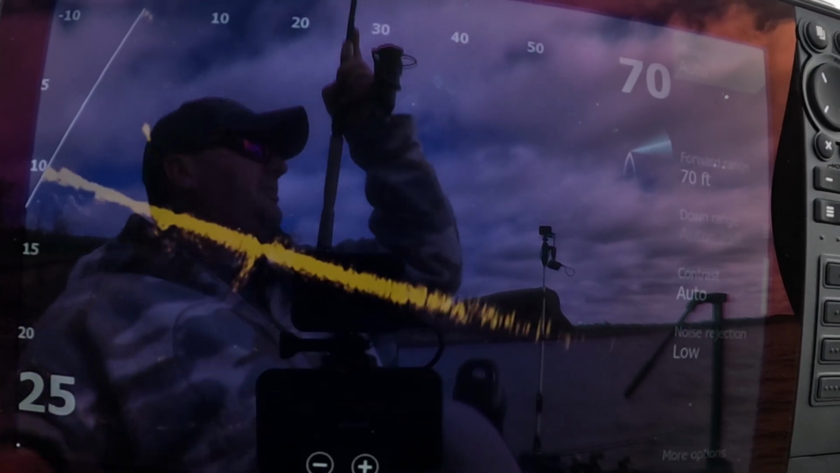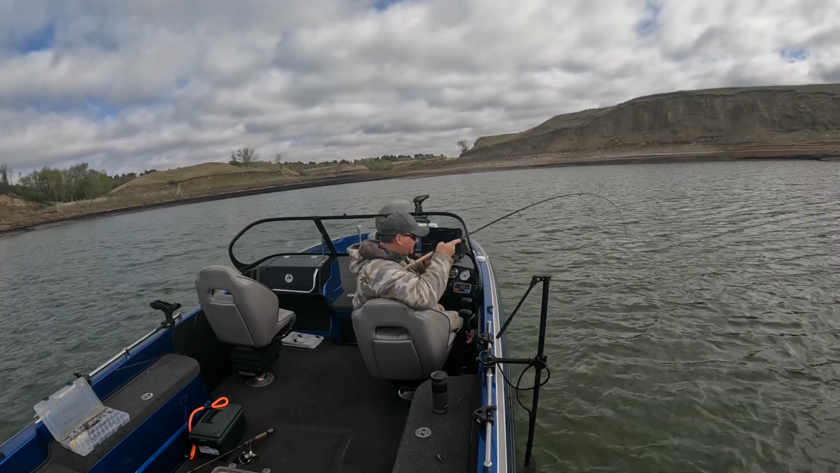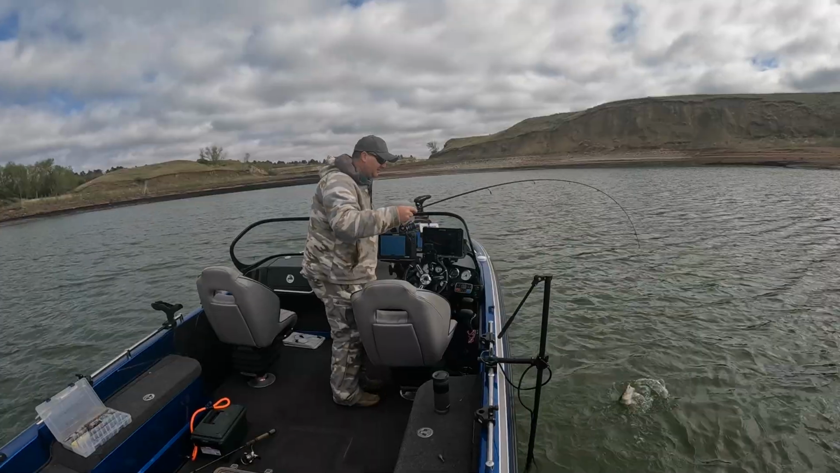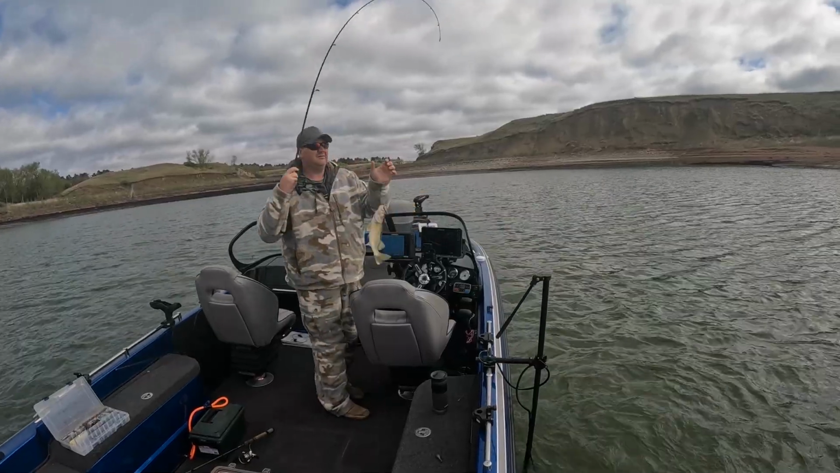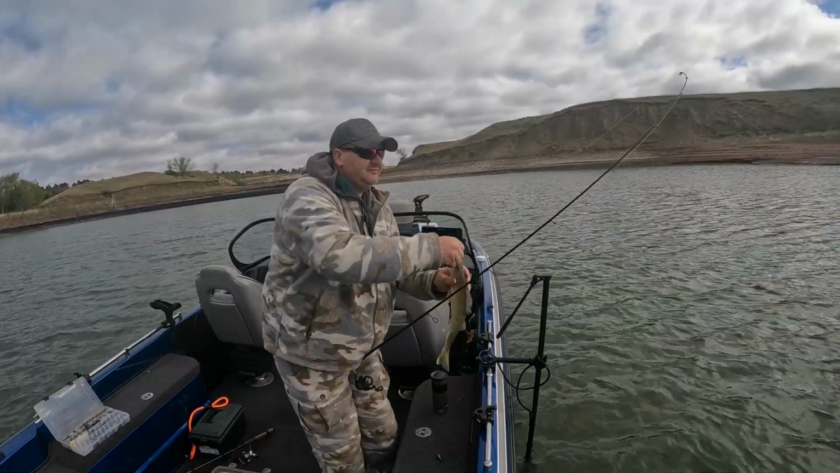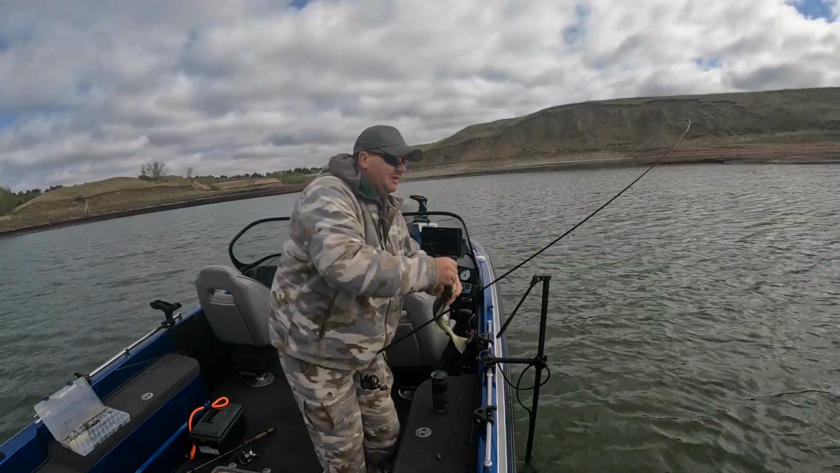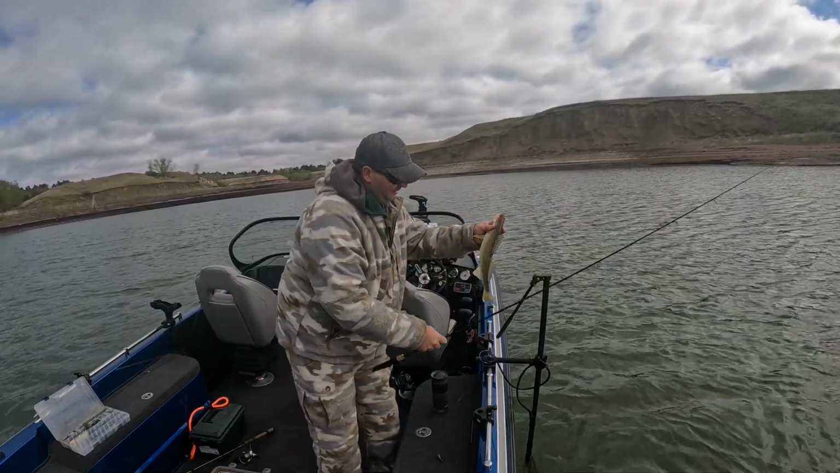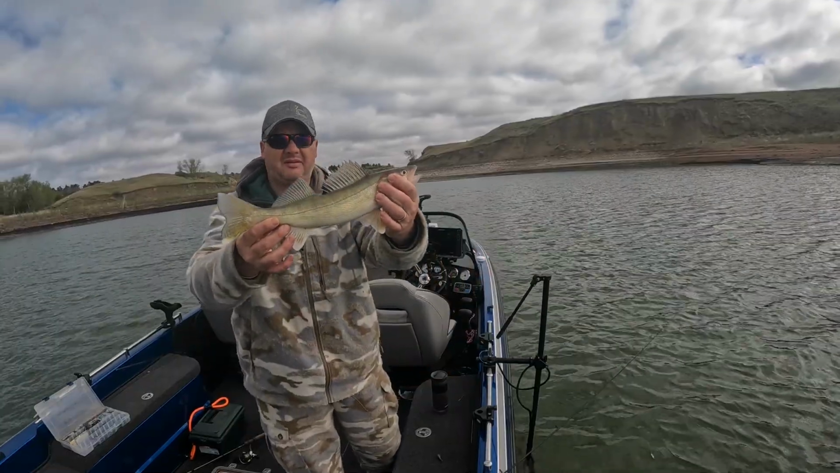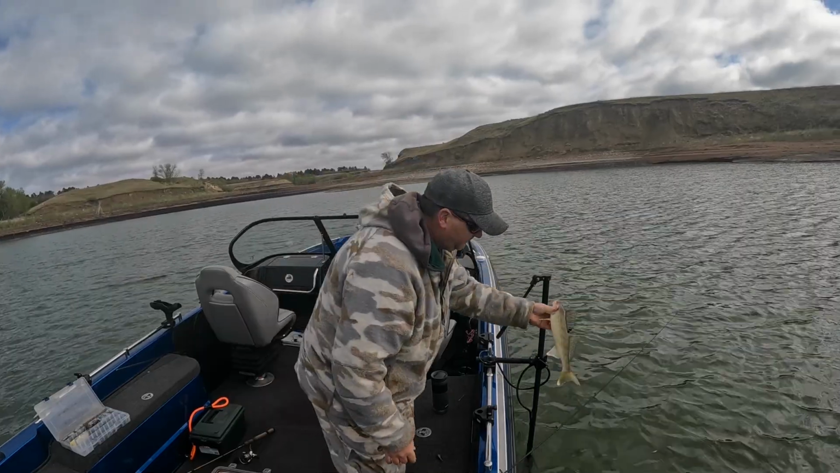There we go. Seen him come in, kind of like a flash. I don't think it's a walleye. Yep, by God, it is. That is a walleye. Beautiful. Nice walleye too. Awesome. Not a lot of color on him. You can tell he's been roaming a lot, and well, maybe it's due to water clarity, but milking all over.